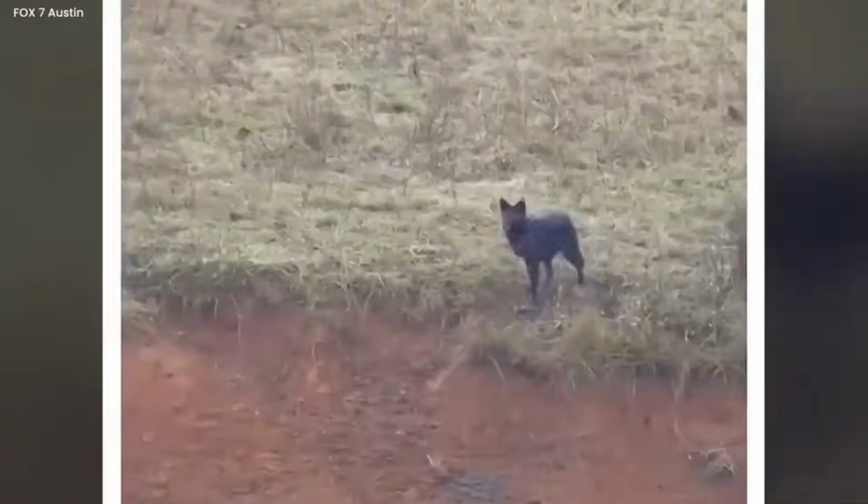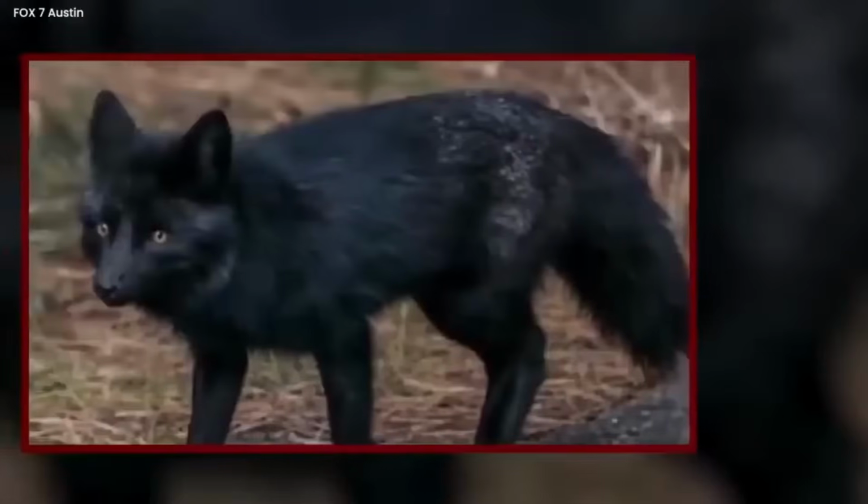It left the city pondering the mystery of this enigmatic creature, a living riddle that defied easy explanation, as mysterious as the night that gave it life.